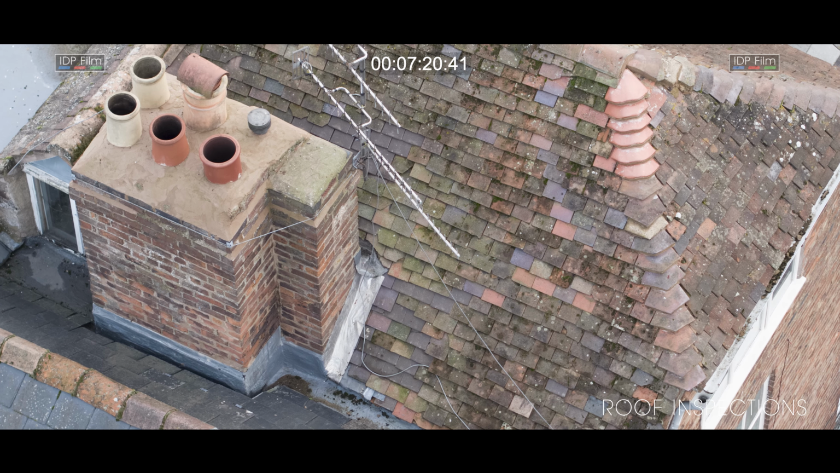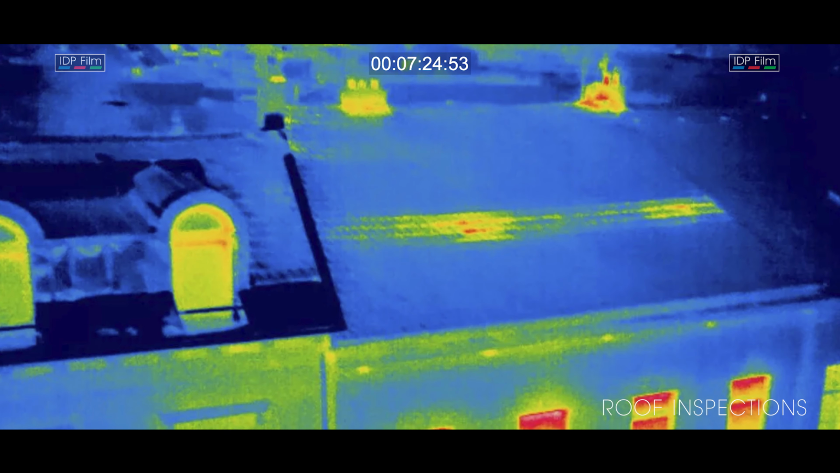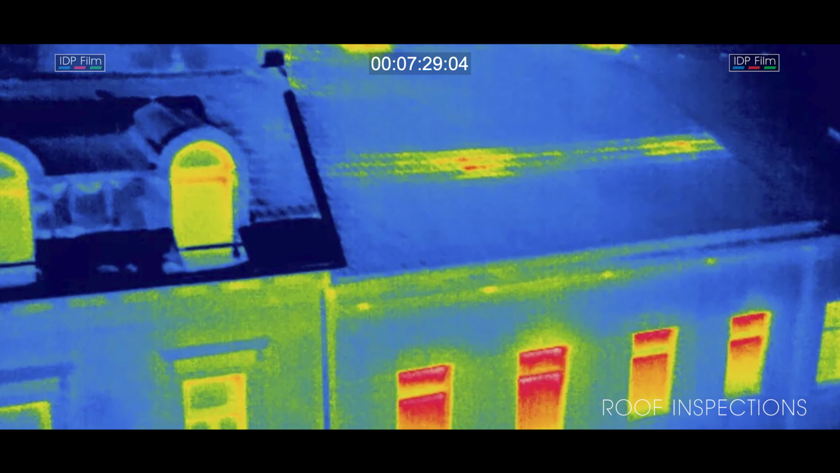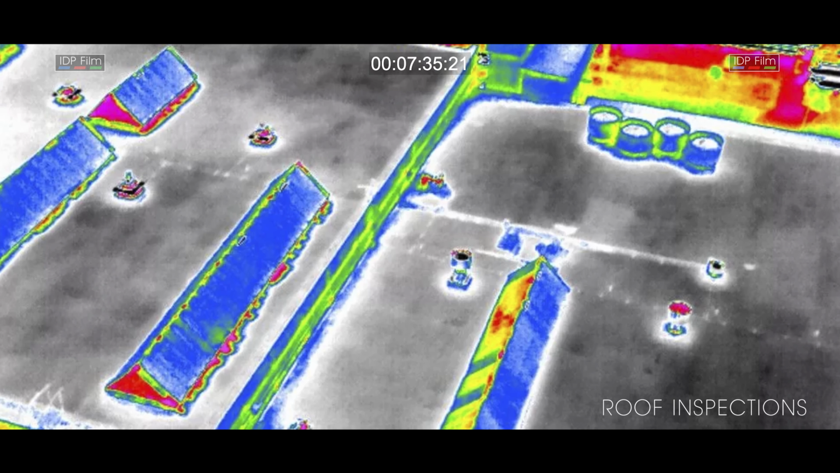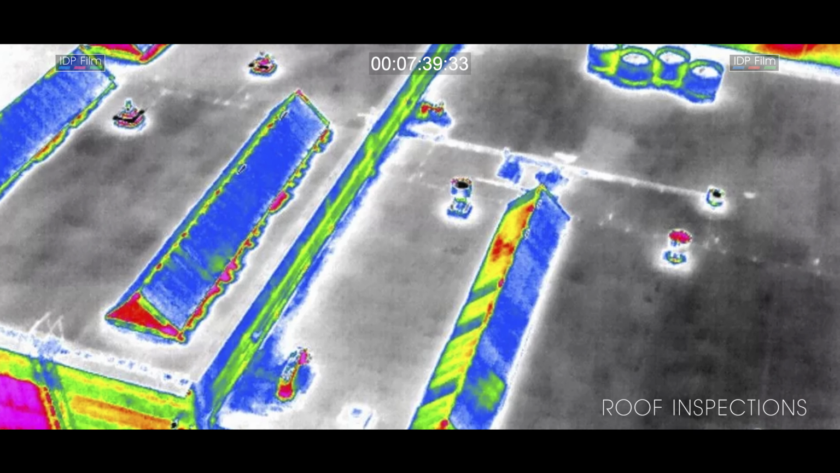At IDP FILM, we have invested a large amount of capital in the latest high-end heat management equipment to offer businesses and residential clients a visible solution for accurately surveying their offices and homes for heat loss and water ingress on outside roofing areas.